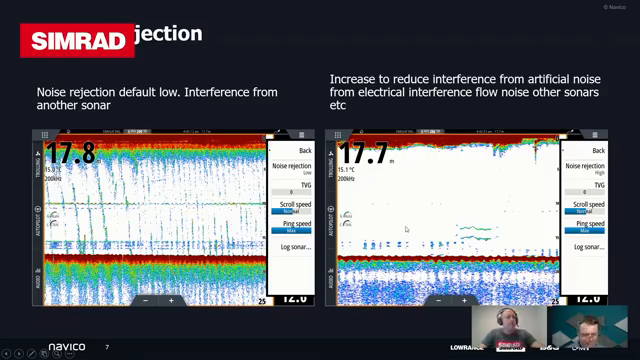So there is another trick. If you're using a chirp transducer, then you can actually manually adjust the frequency that you're using as well. So you can see here, both of these are set at 200 kilohertz. If you've got a chirp transducer, you can go in there and set it to, for instance, 175 kilohertz and just offset the frequency a little bit, and that will probably help reduce that noise as well.